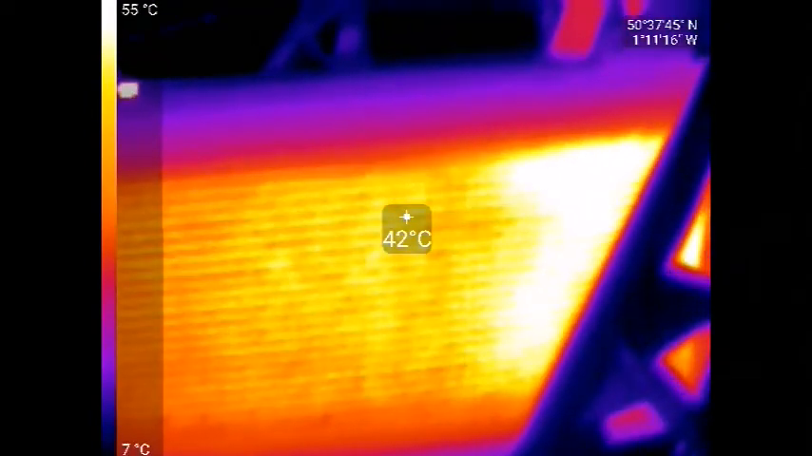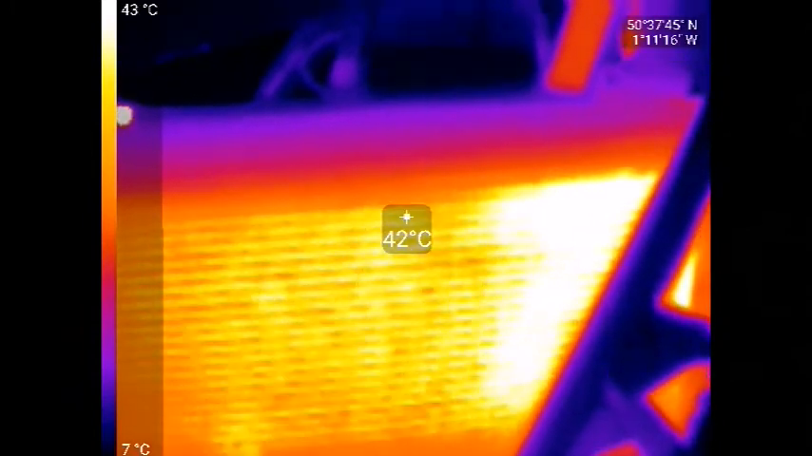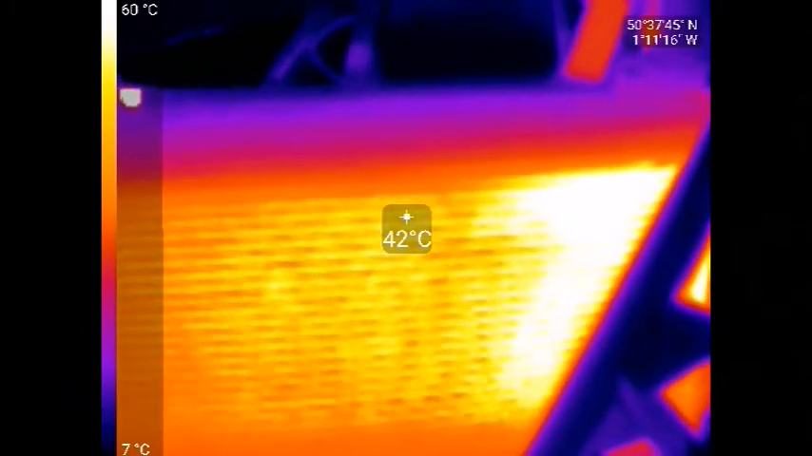So, before we start doing anything, looks like the rad's going to have to come off, and we're going to give it a damn good flushing.